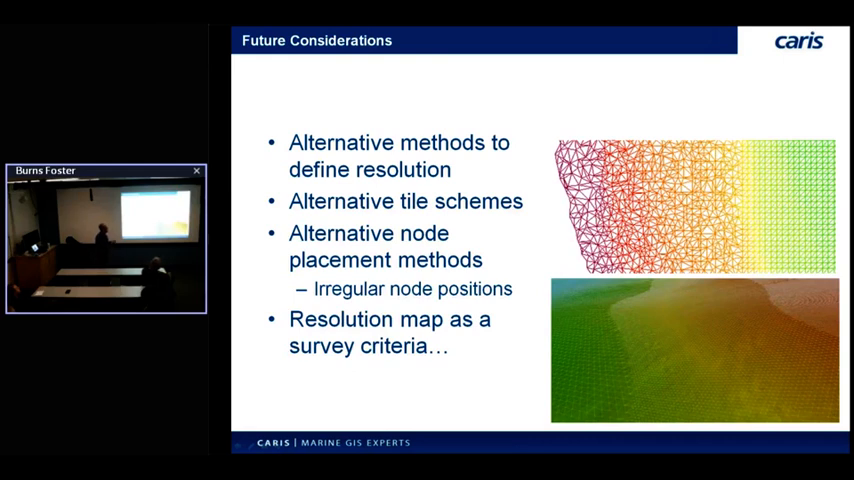Alternative tiling schemes. We used a quad tree. Brian had used fixed size tiles. I've seen other proposals online for hexagonal tiles, octagons, arbitrary polygons. There's different ways we could do this. The underlying technology, the storage technology we use, supports it. It doesn't care whether it's a fixed size tile or an irregular one. It's quite happy to store that. So there's different ways we could do that.